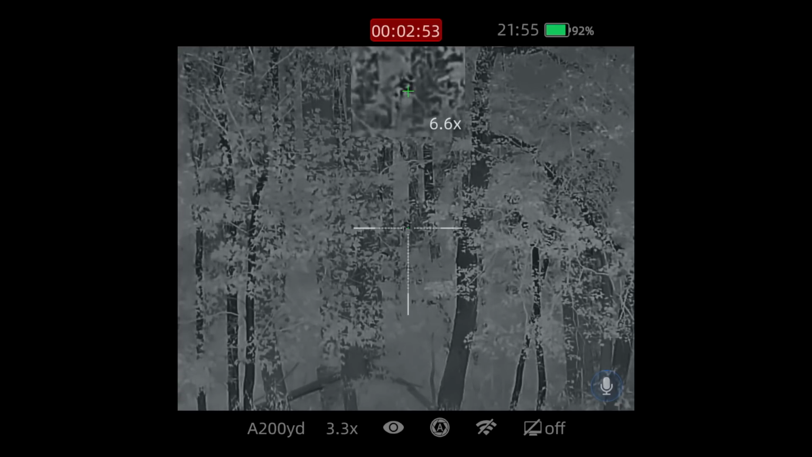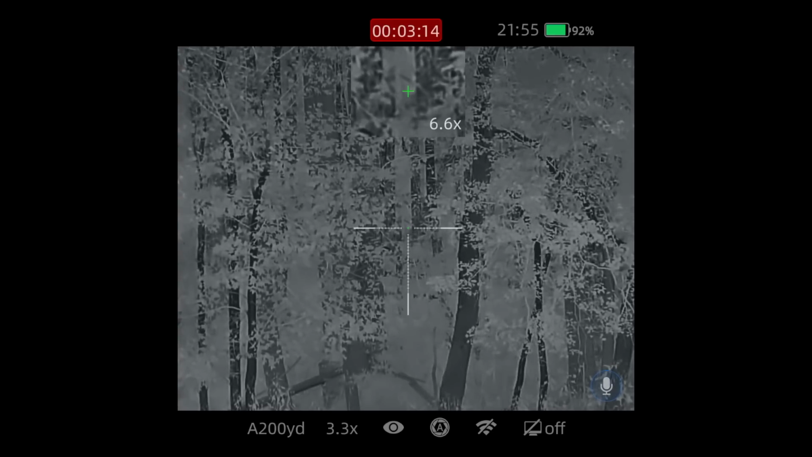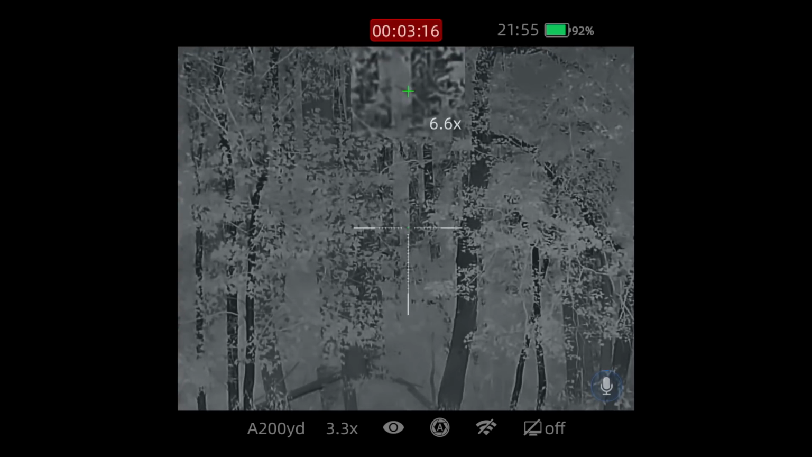I can just see something in the trees or on that ridge over there. Keep an eye, Guff, right through that right there. Whatever it is moved. I don't know what direction it went.